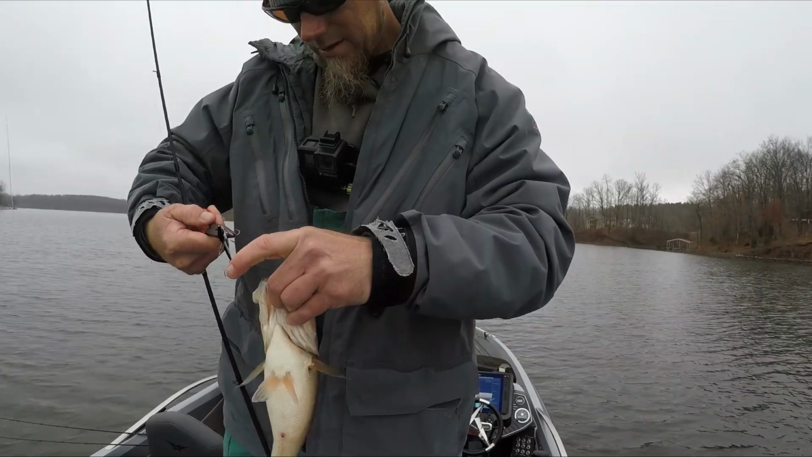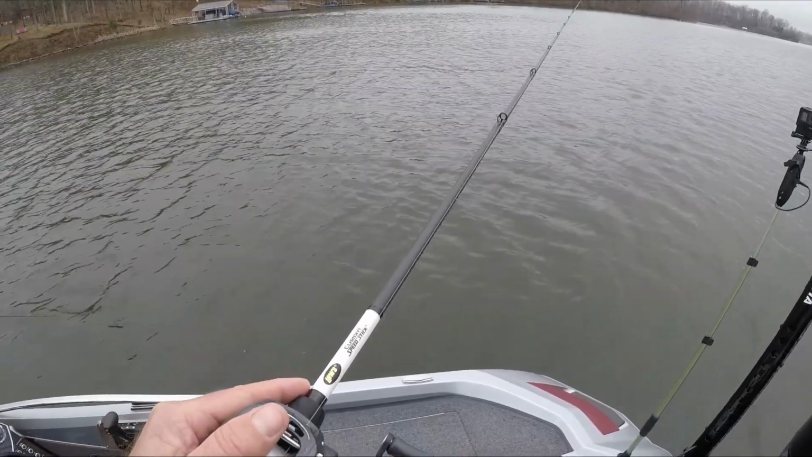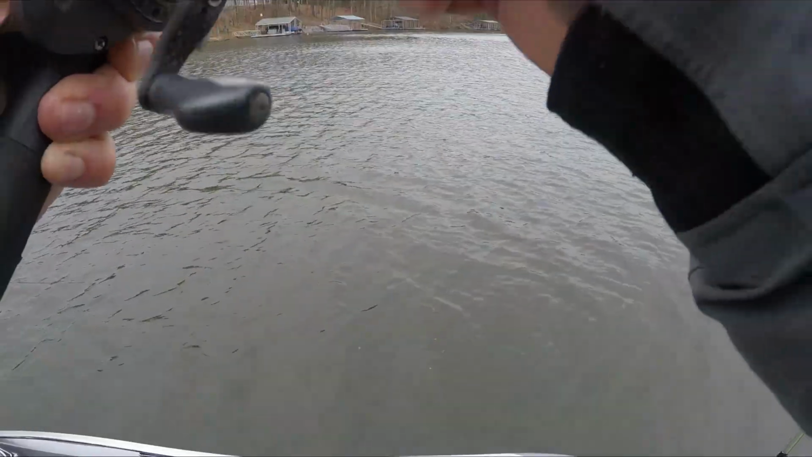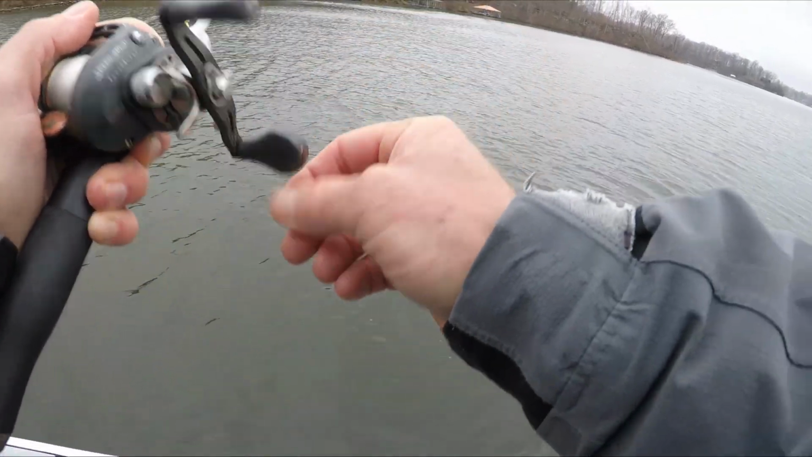Chunk. There you go. That is fun. There he is. They're not wanting the spoon, but they want that little rascal. Yeah. He hit it on the fall. Gotta really be paying attention with this. Oh, I got off.